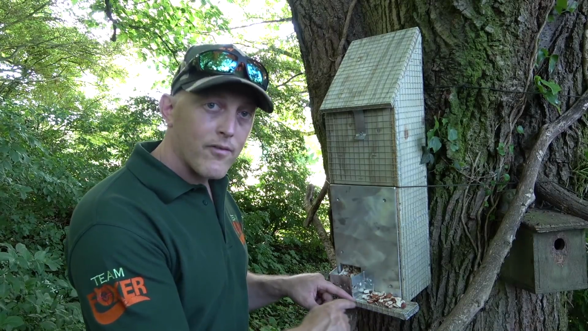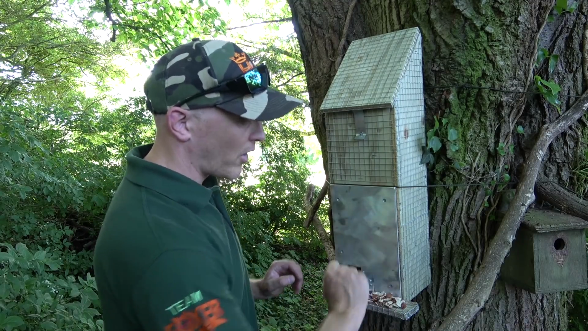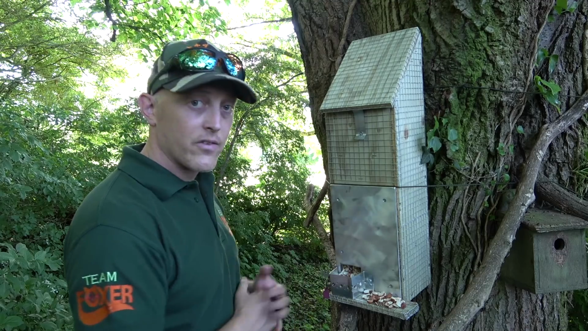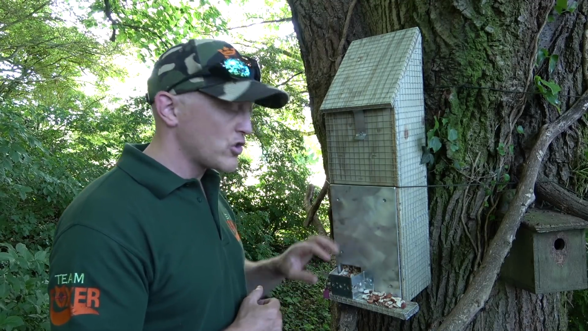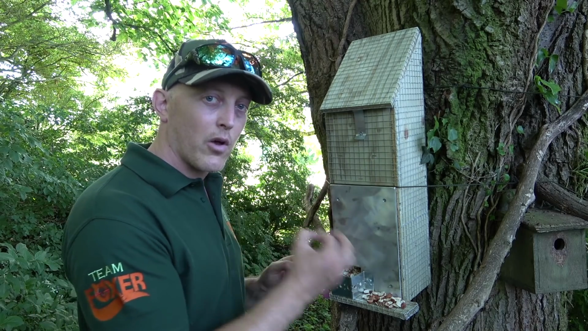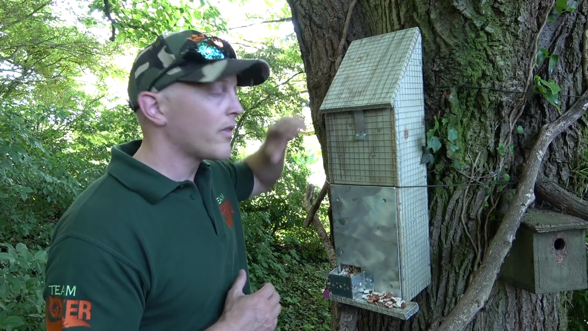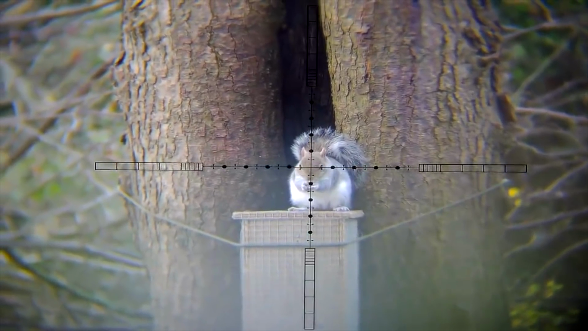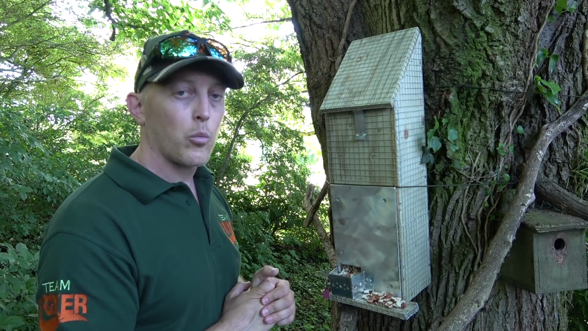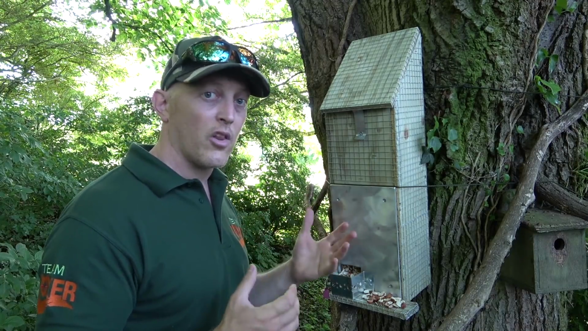This narrow platform here at the bottom has been designed for a squirrel to sit broadside on, so you can get a headshot against this toughened backplate. They do also make non-FAC rated versions with a slightly thinner backplate, and I believe those are a little bit cheaper as well. One of the other plus points of the new revised version is a sloped roof, and this should prevent squirrels sitting on top. It's not so much of a problem here, there's plenty of decent backstop with this big thick tree that it's on, though I can see why that would pose a bit of an issue in other areas.